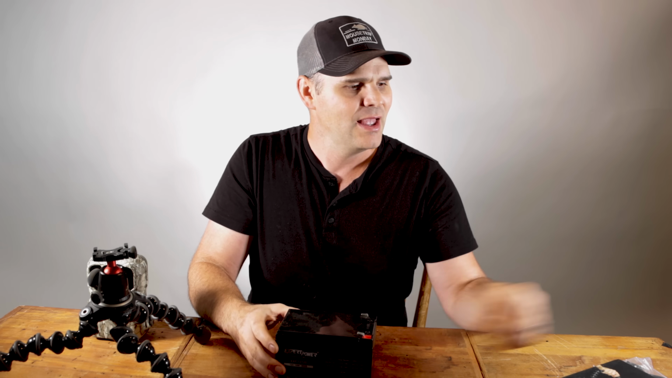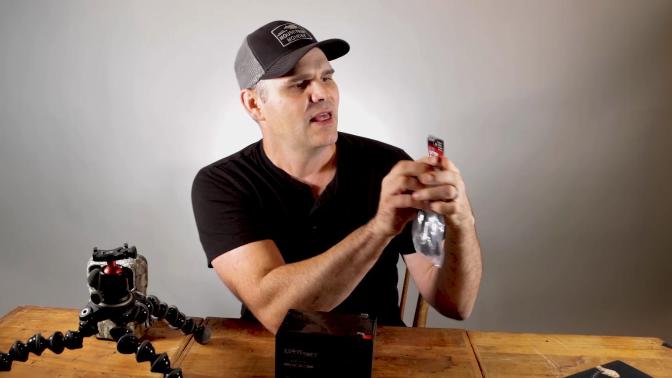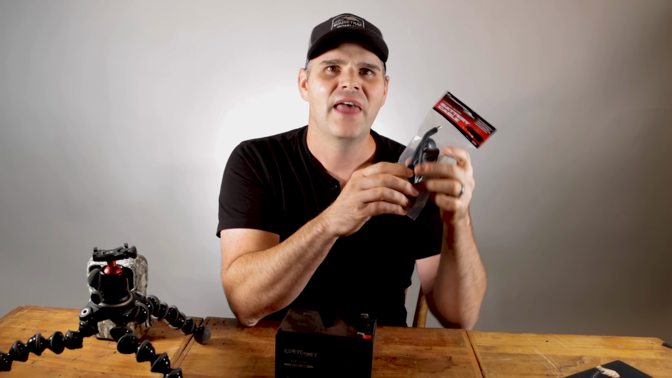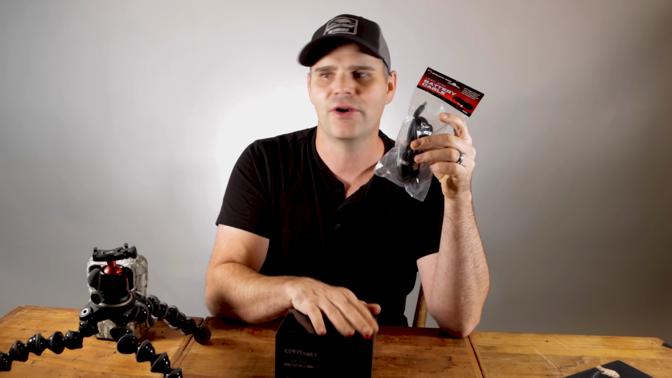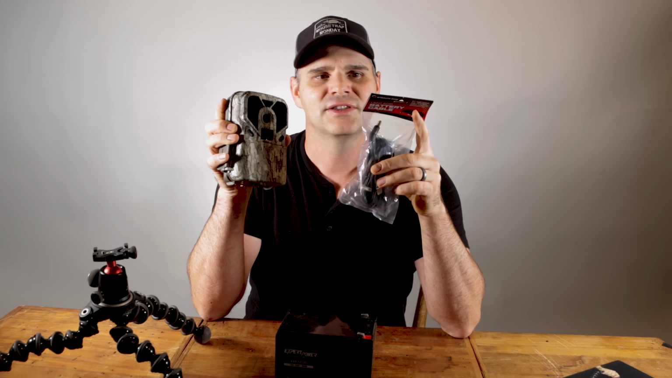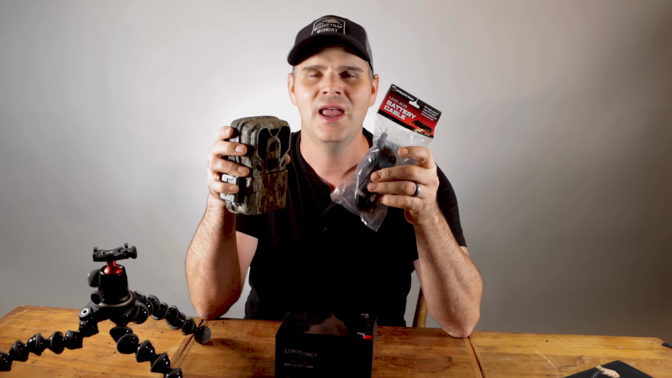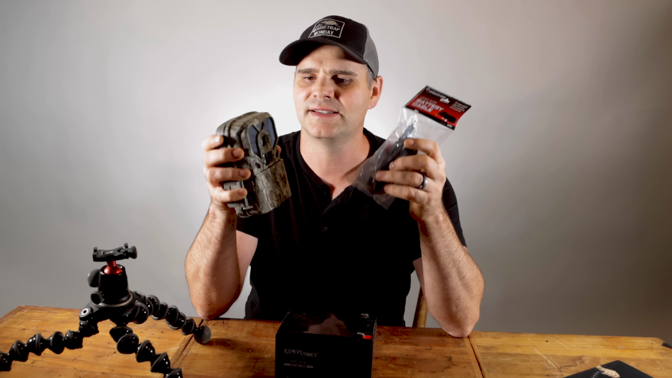The way you hook it up is with this. This is called a battery cable made by StealthCam. It's 10 feet long. And this makes it so easy. It fits right to the battery, right to your trail camera. So I'll put a link down below for all these things, the battery, the cable, the tripod, but this is really the key to my ultimate system.